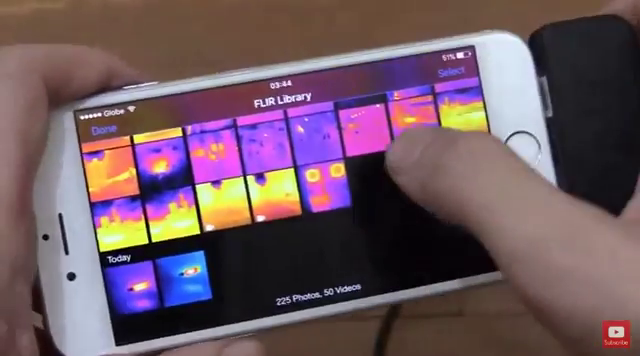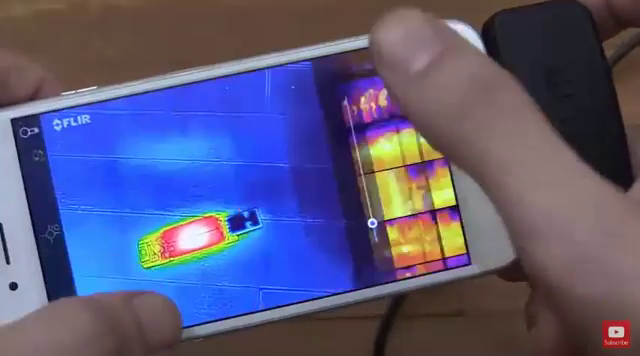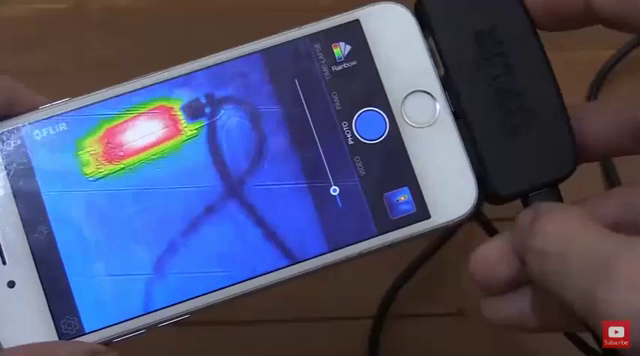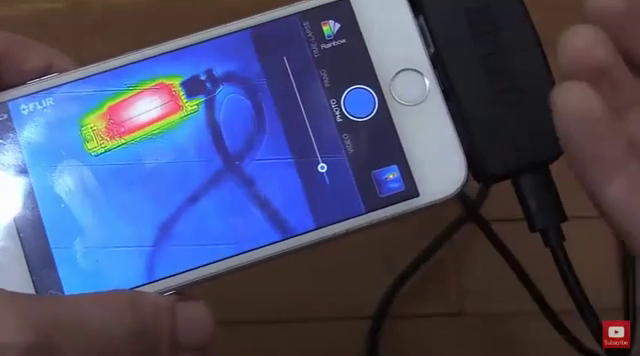Now, the other great thing is that you can transfer these pictures or videos onto your computer, and you can use the FLIR software to do even more with them. So, I mean, it's really just amazing. They've done such a good job with this product, with the price point, with the software. I have had the app crash a few times, but not that big a deal.